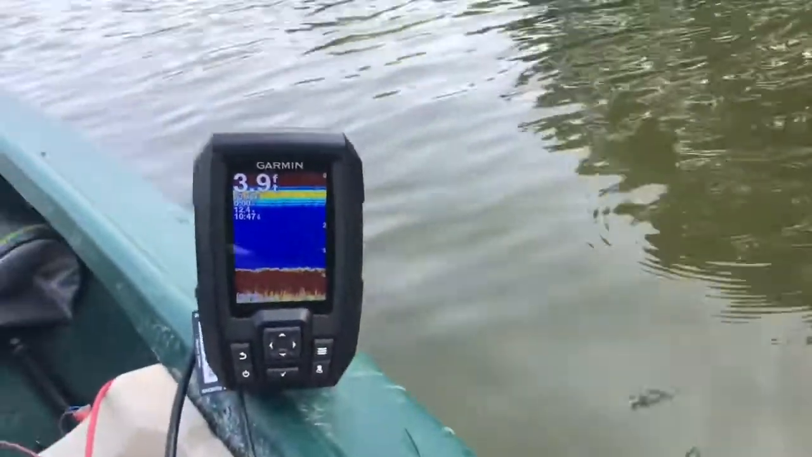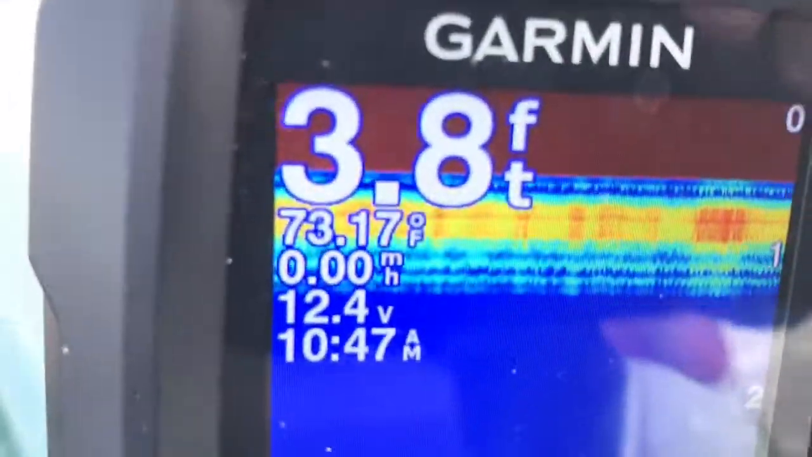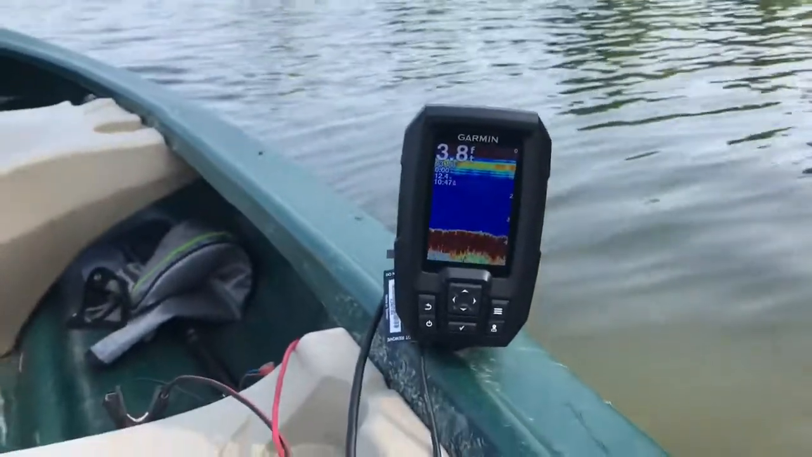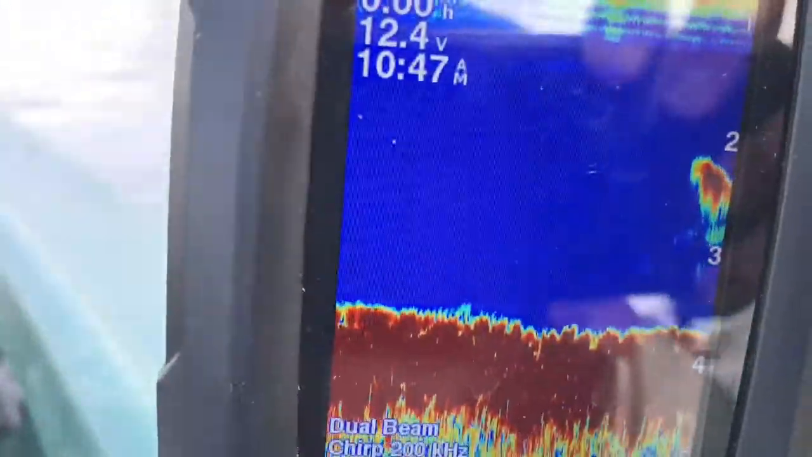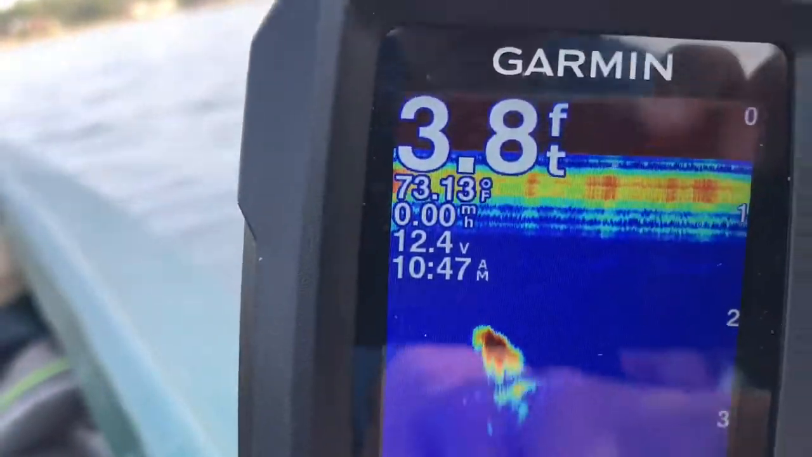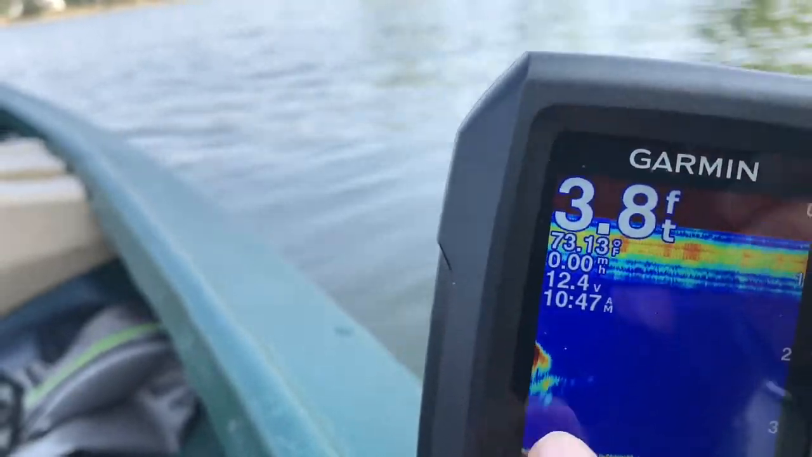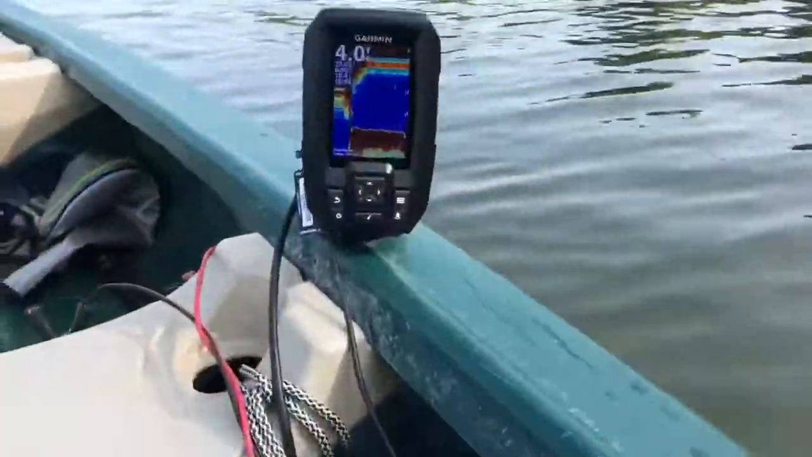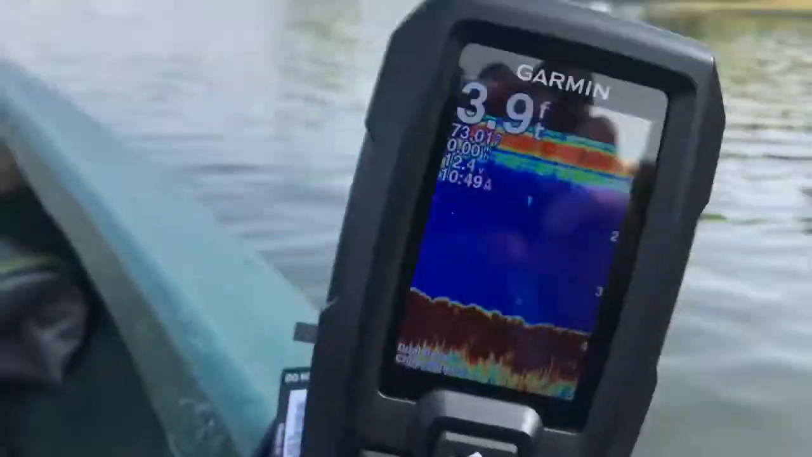As you can see, we are in about 3.7 feet of water. The temperature is 73.16 degrees, and 12.4 volts are running to the fish finder, and at the bottom it shows the time. And here we go. There's our first reading of a school of fish right there, and it's kind of going out. So I'm going to flip this up real quick. I'll get right back to you. So now you can see that it's going back to normal.